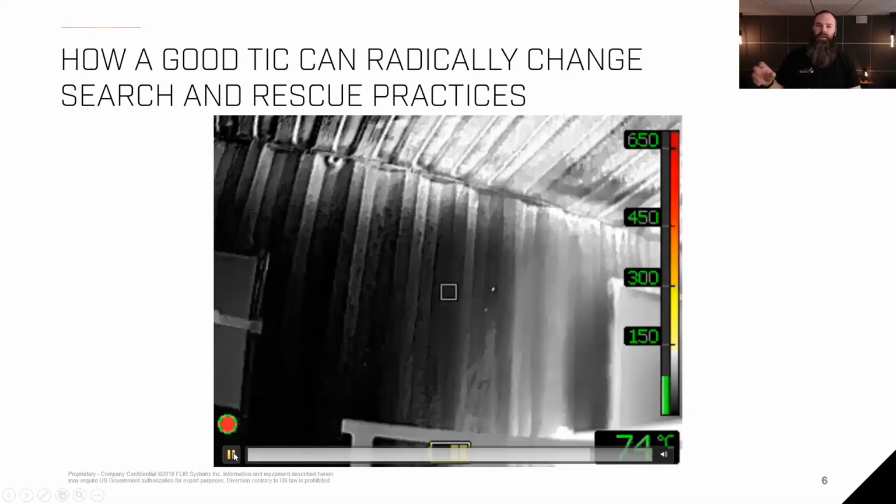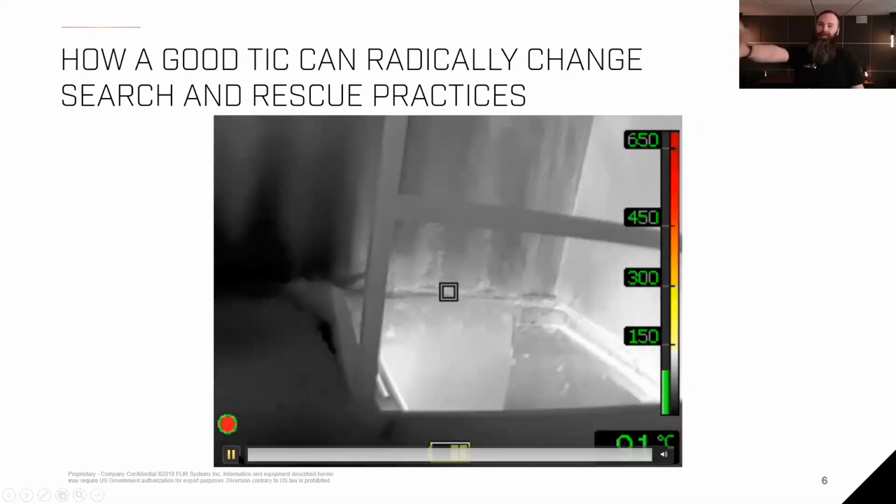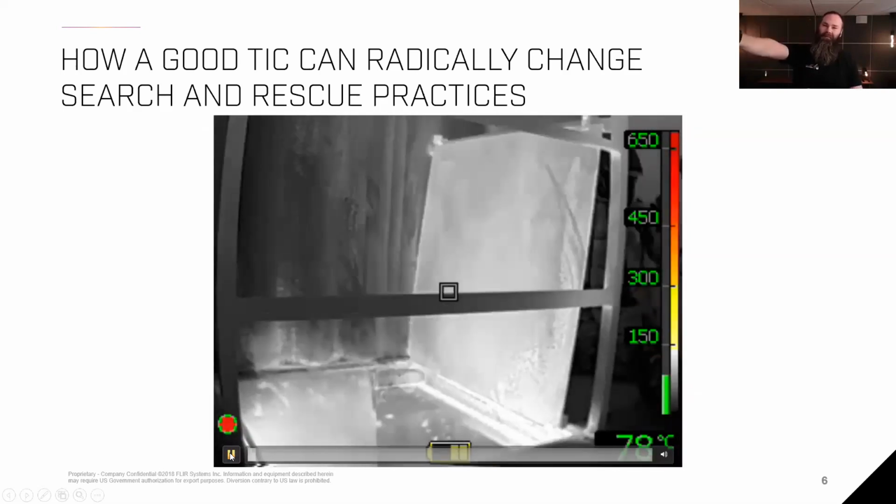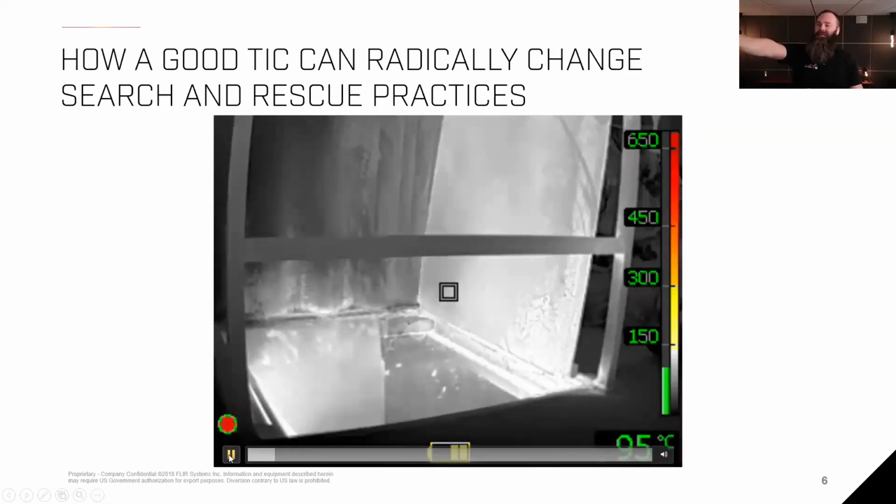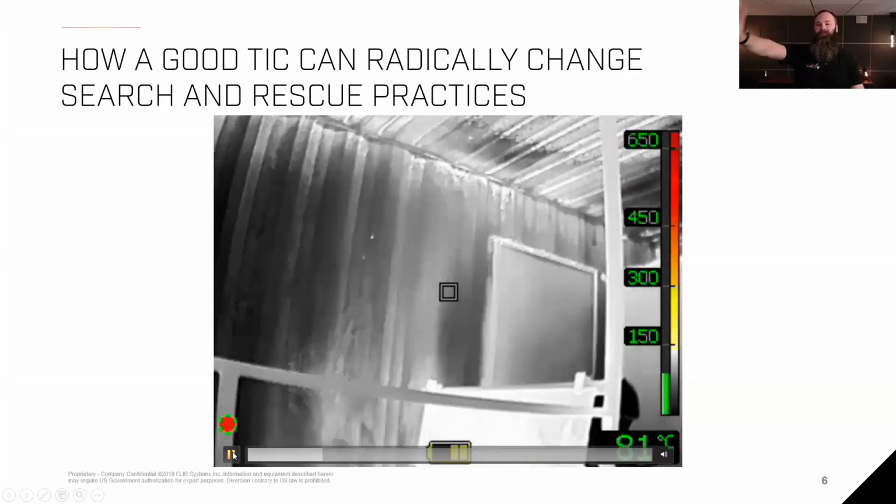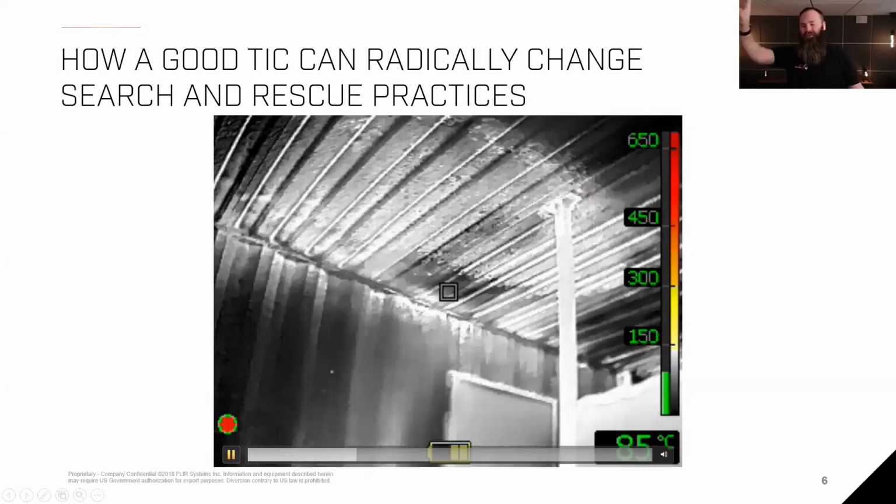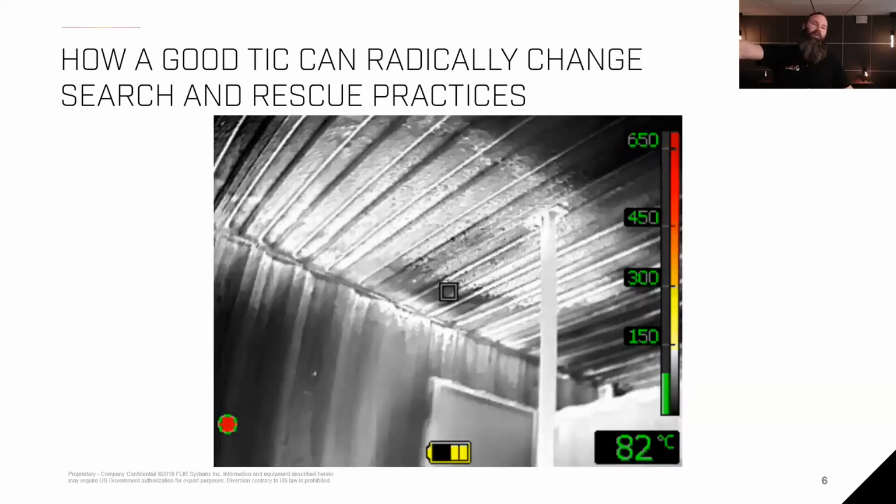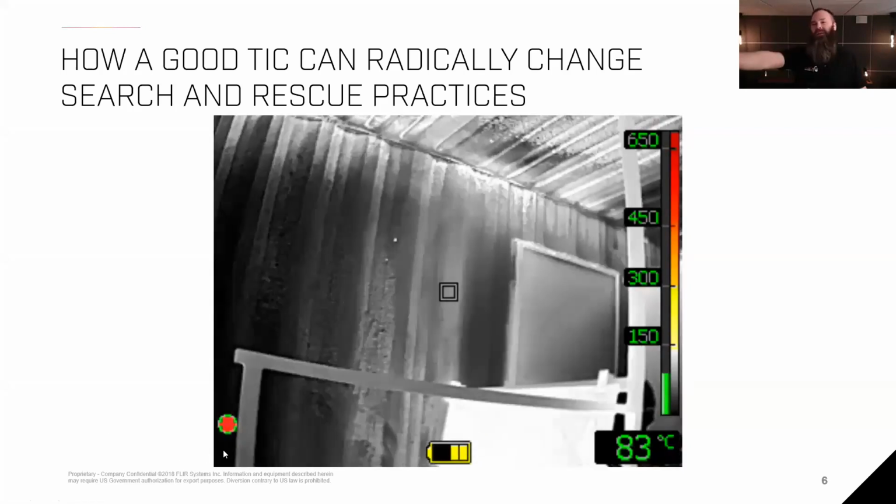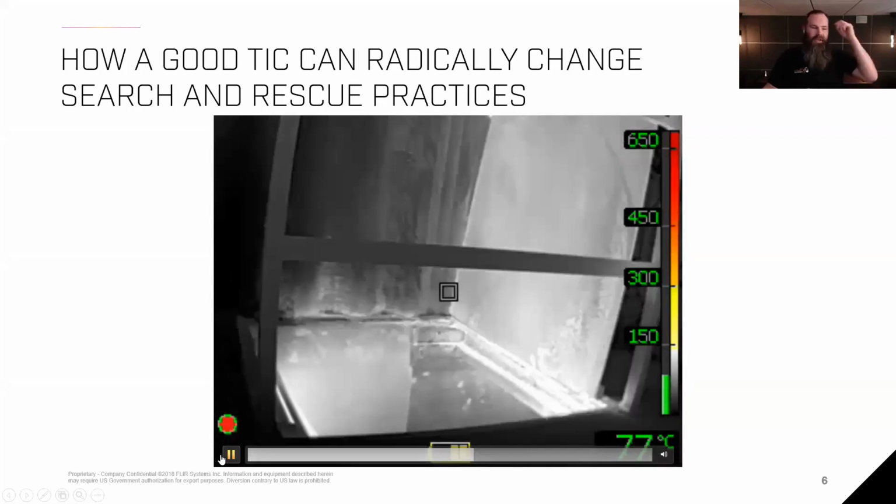So the technical ability, and don't ask me how it works, the technical ability to actually see that flow, again, as me as a firefighter or as an educator, it is a game changer, because if I want to do things faster, if I want to, for instance, ventilate, I need to suppress that fire as fast as possible, which always means I need to find it as fast as possible. So that ability is really cool.